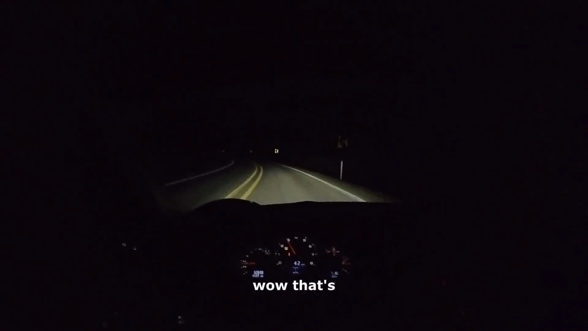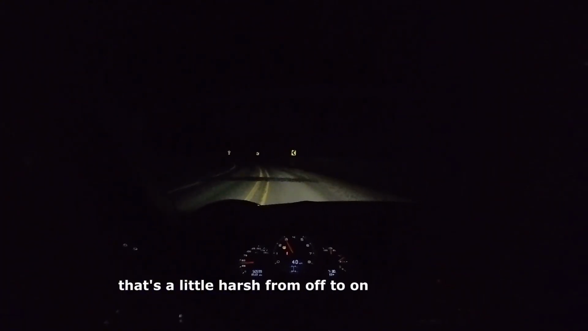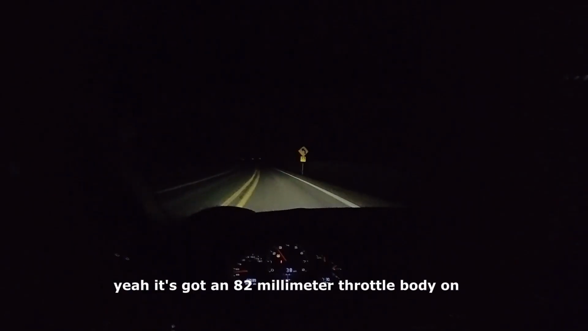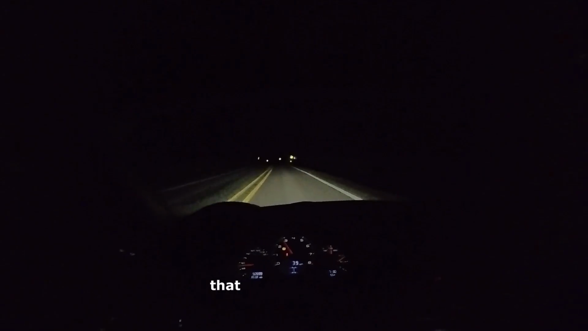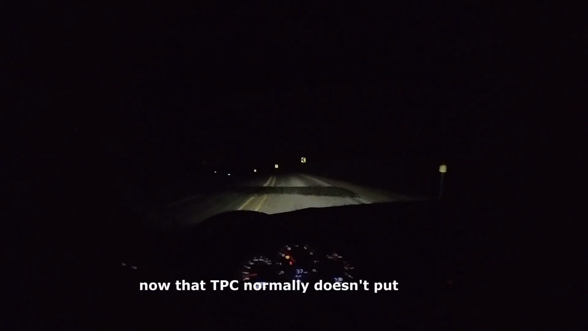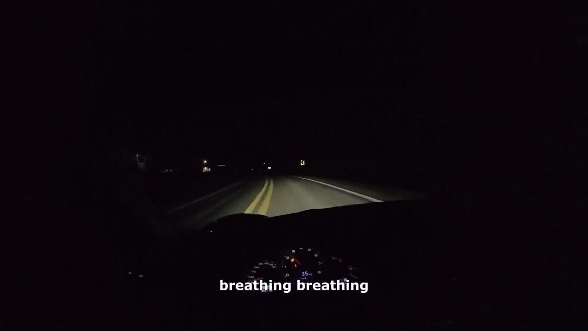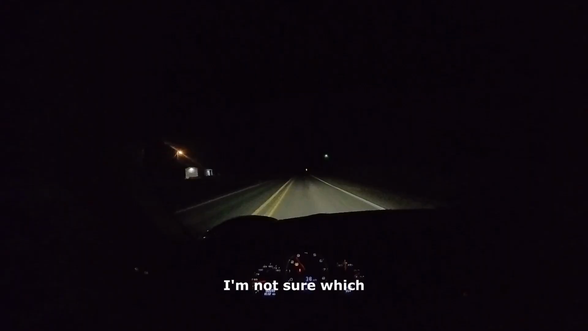Wow, that's a little harsh, from off to on throttle. Wow, yeah, it's got an 82mm throttle body on it, and it's a little over responsive. That could also be that it's got a blow-off valve in the system now. The TPC normally doesn't put one in, but it could be it's breathing, then all of a sudden the blow-off valve shuts, and now you're making boost. I'm not sure which.